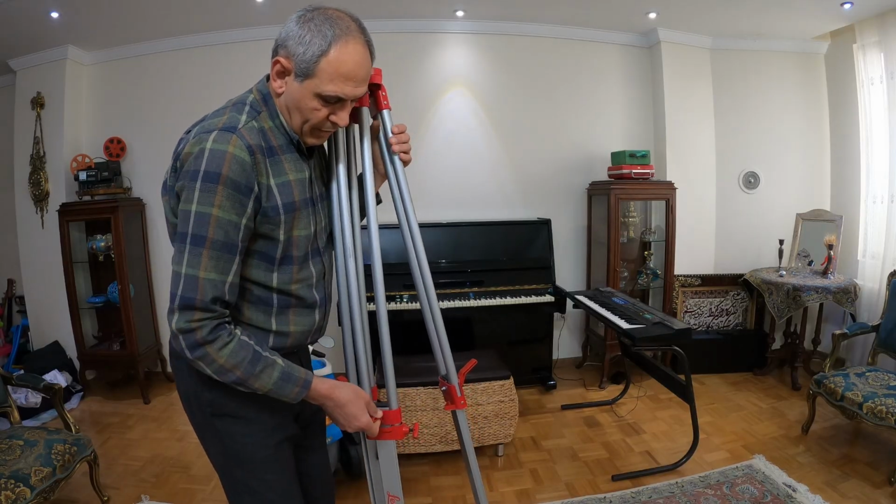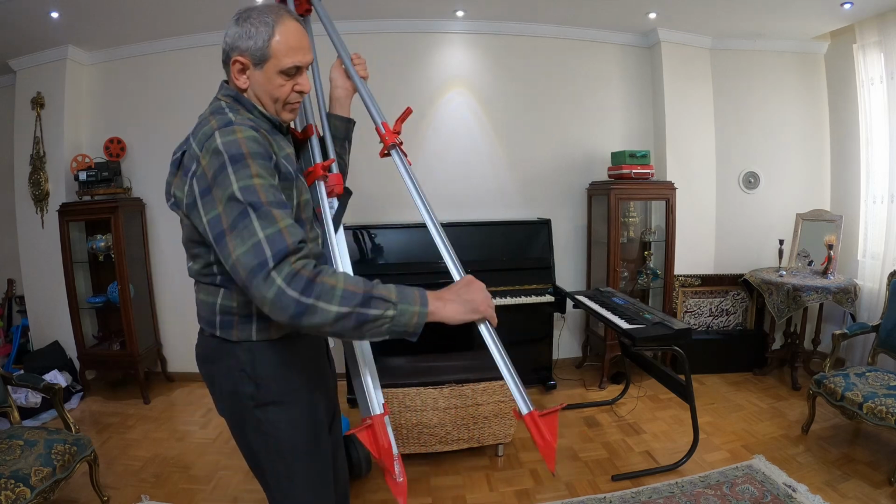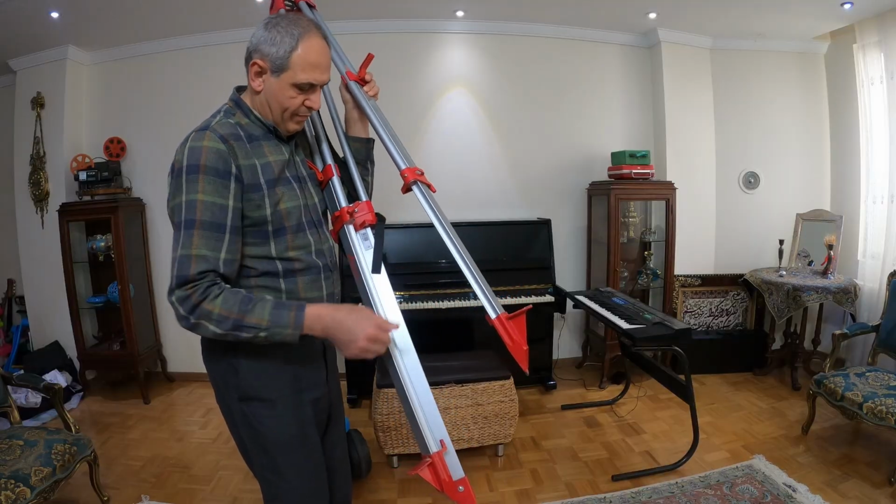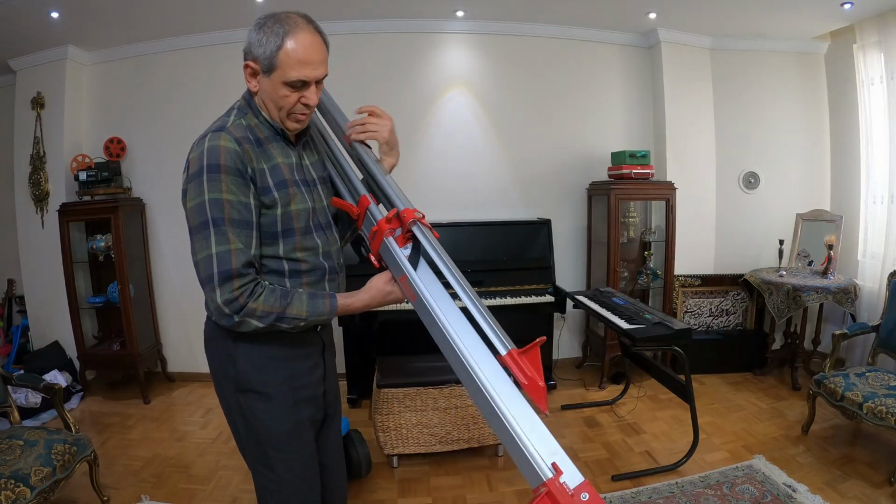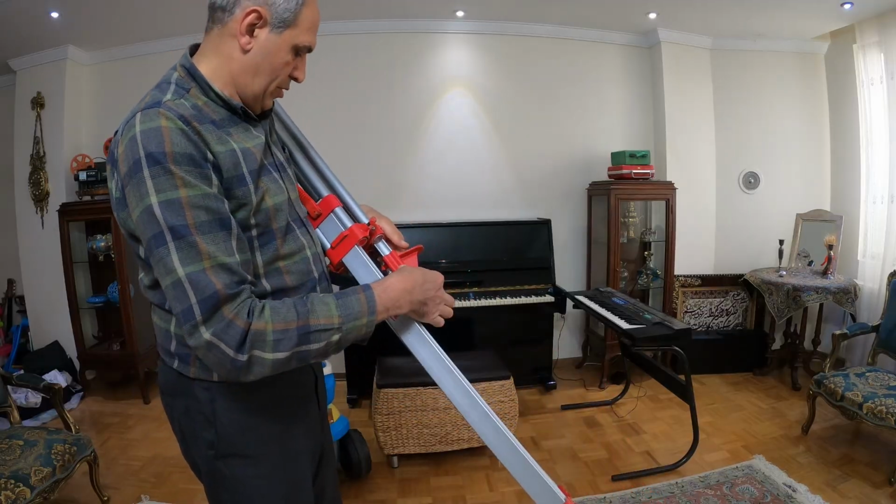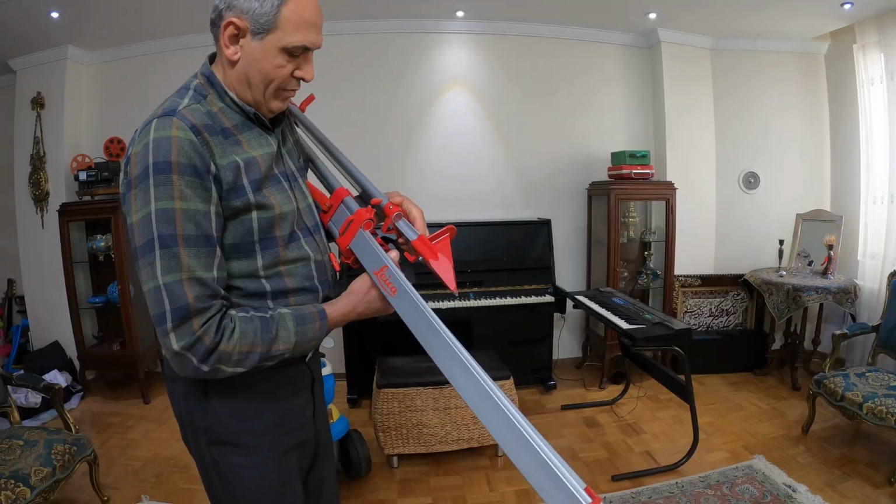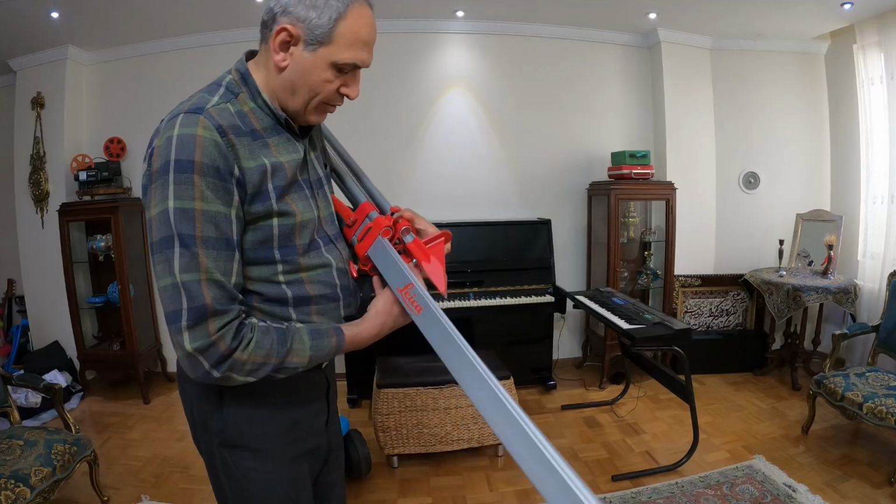As you can see here, this is for locking on this side, and when it comes here, it will lock in the adjacent one, like this one.